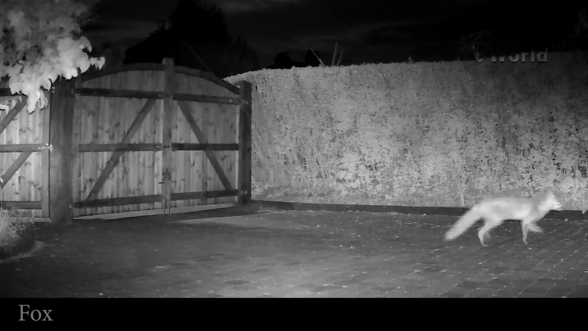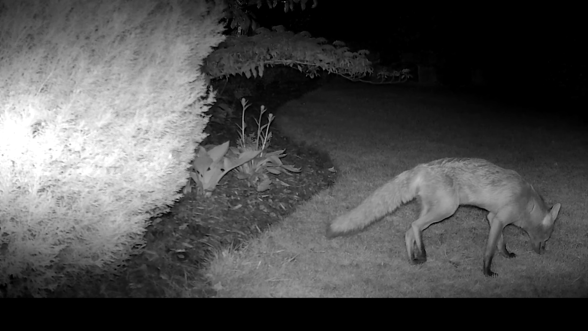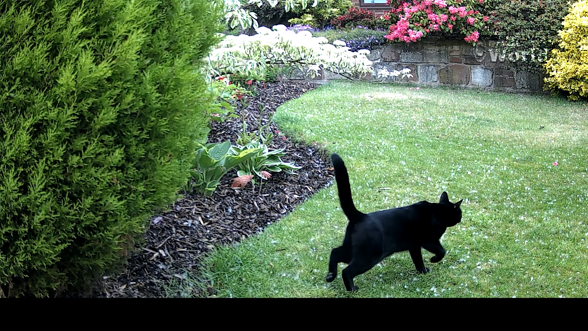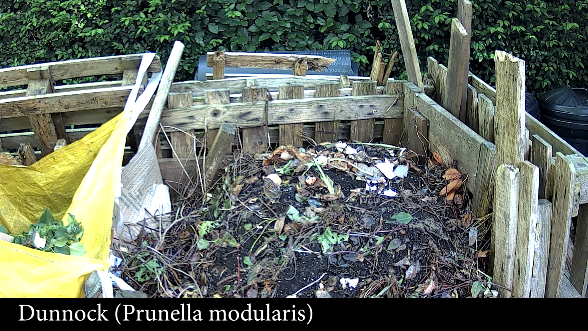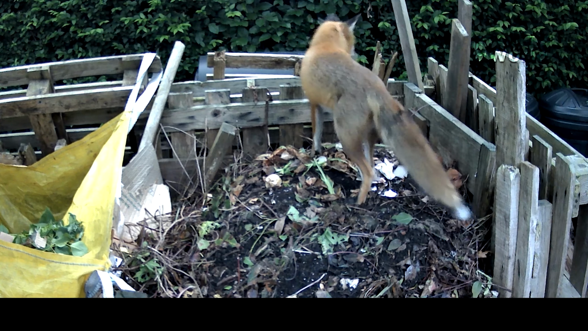I had noticed that a fox walks across this hydrangea bed, and so I had tucked away the camera near this fir tree. And during the day, the first thing I got was a tomcat, marking his territory. Compost heaps have a lot of insects and worms, and so you'd expect quite a lot to go on around compost heaps.